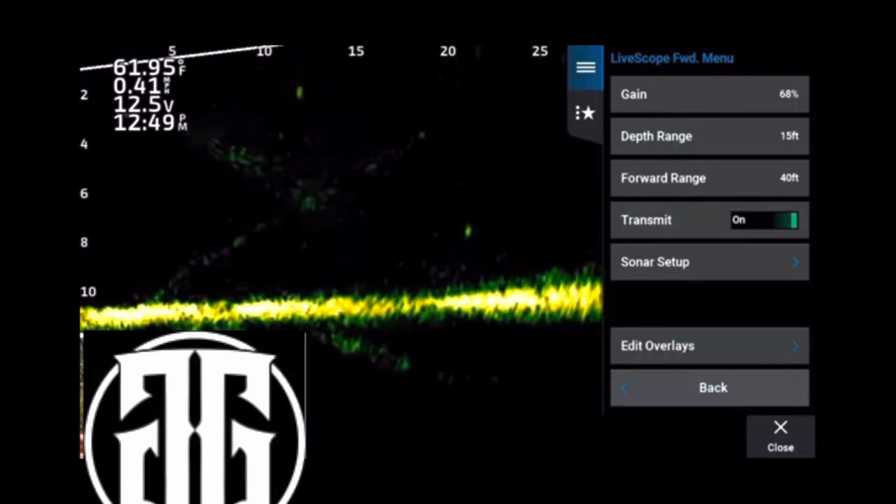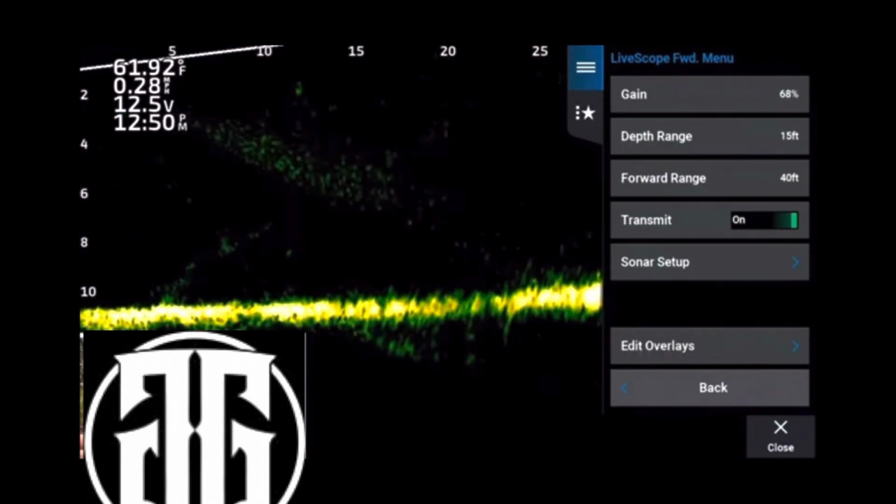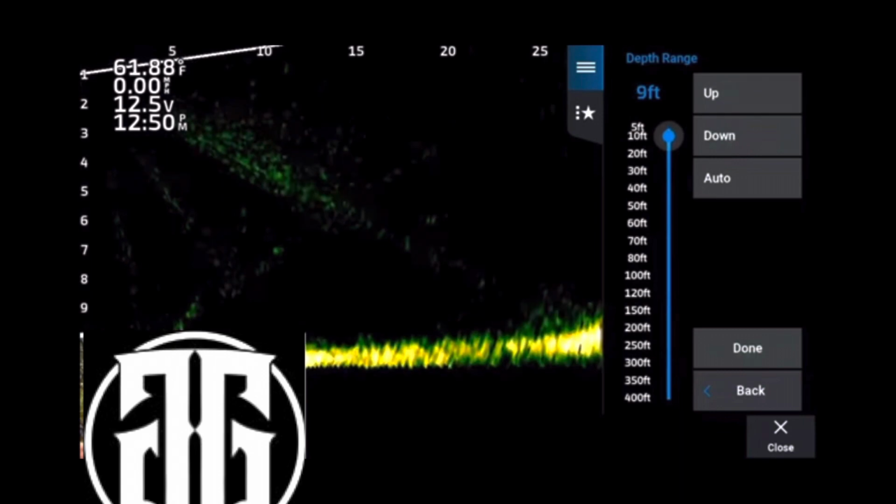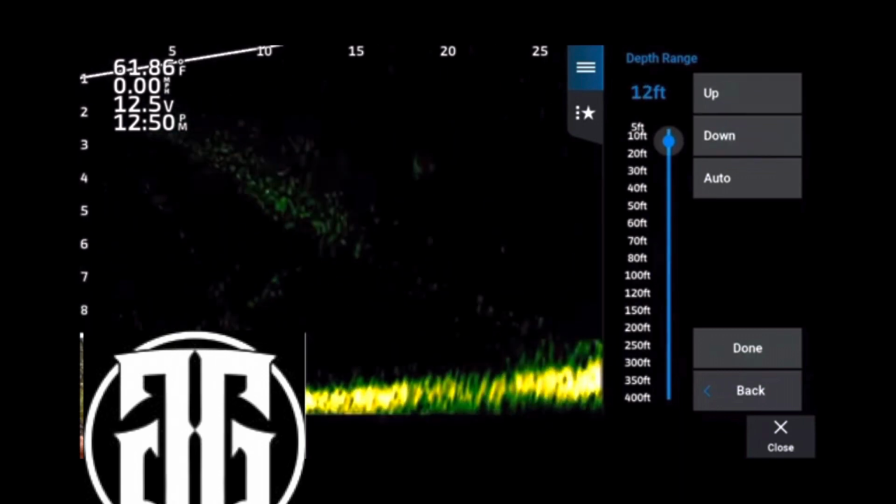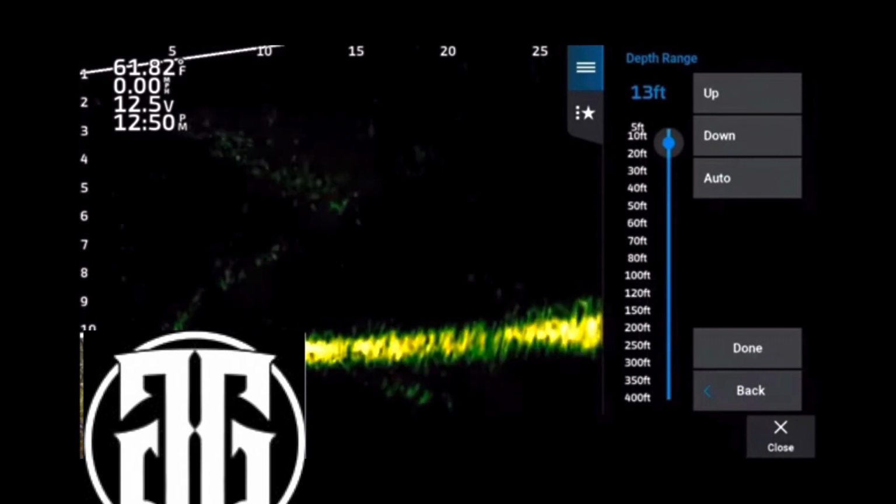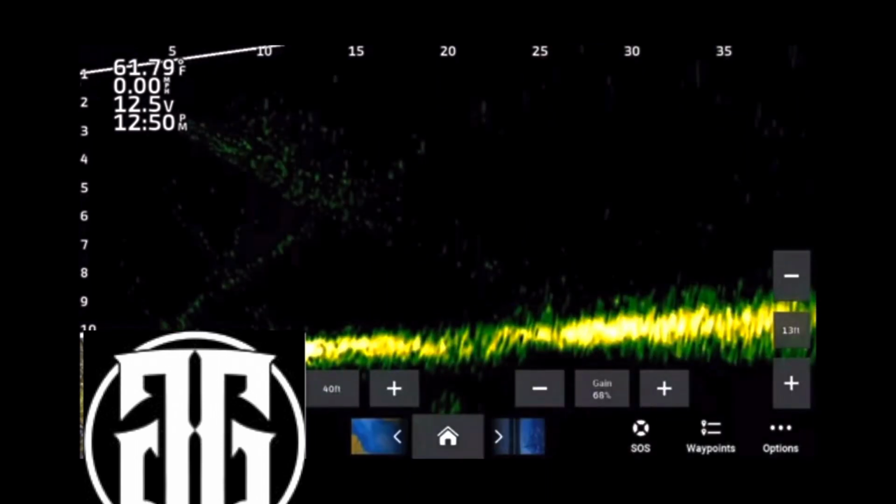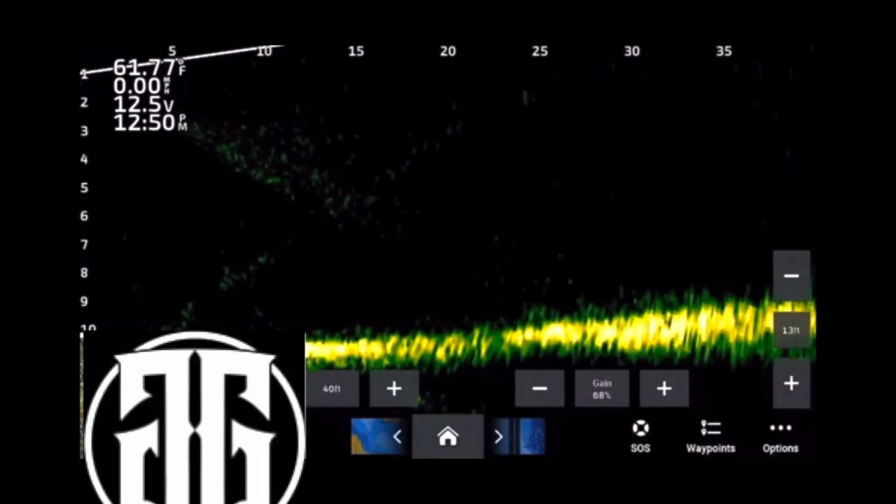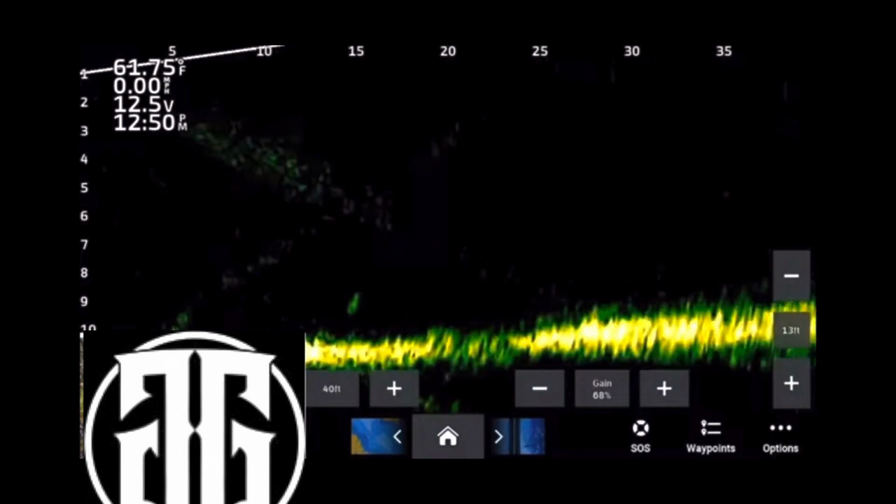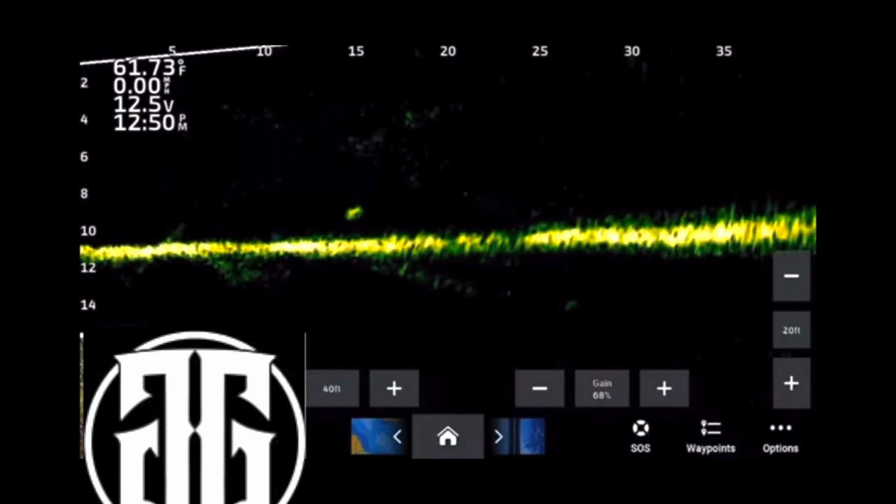The Livescope transducer is a chirp style transducer, and it gives power based on the depth in which it thinks you're in. For example, if you tell it you're in 14 foot of water, it'll give you 14 foot of power. It gives you the amount of power that it thinks it needs to make a good picture. But what I have found, and this is not only my idea, I've seen this in one angler in particular, is to take your depth and add about 10 feet.